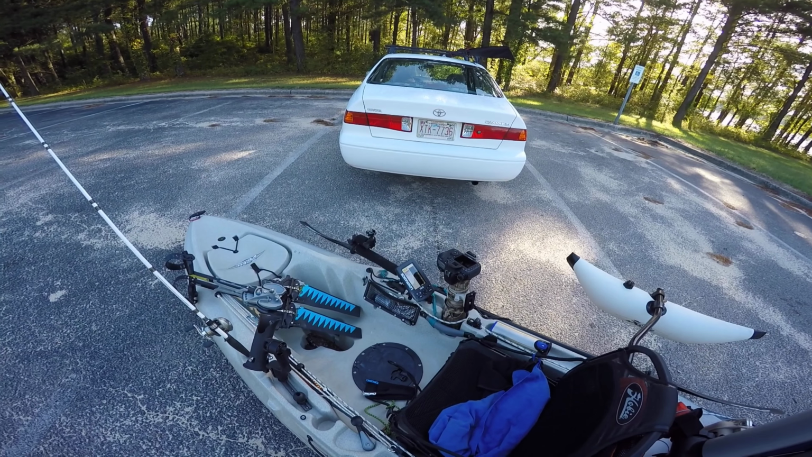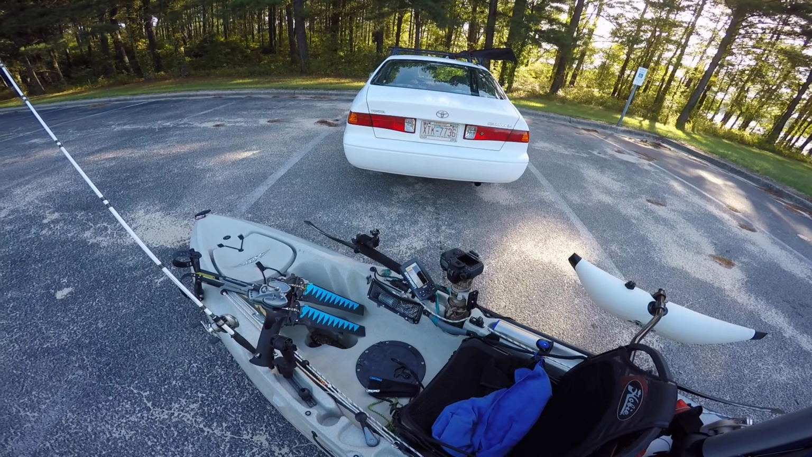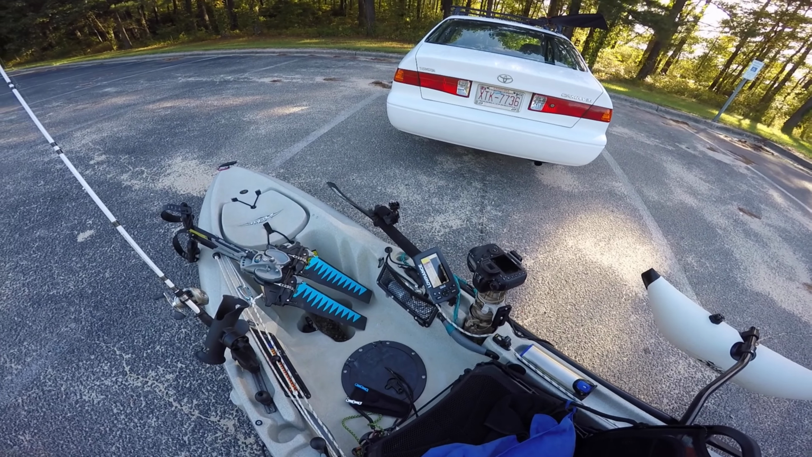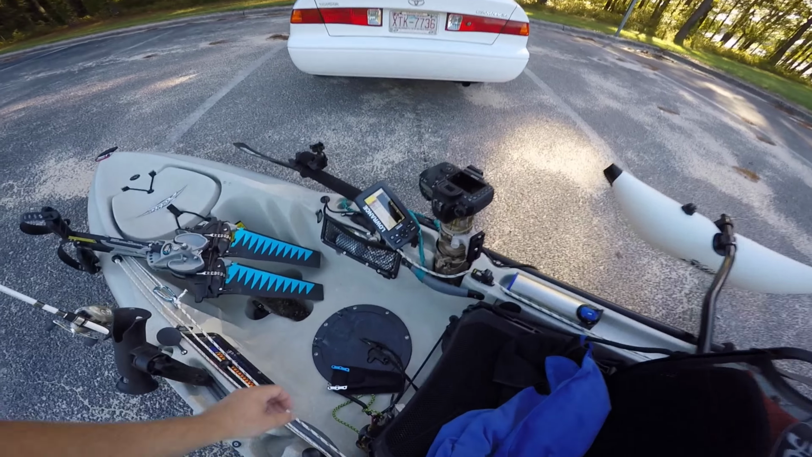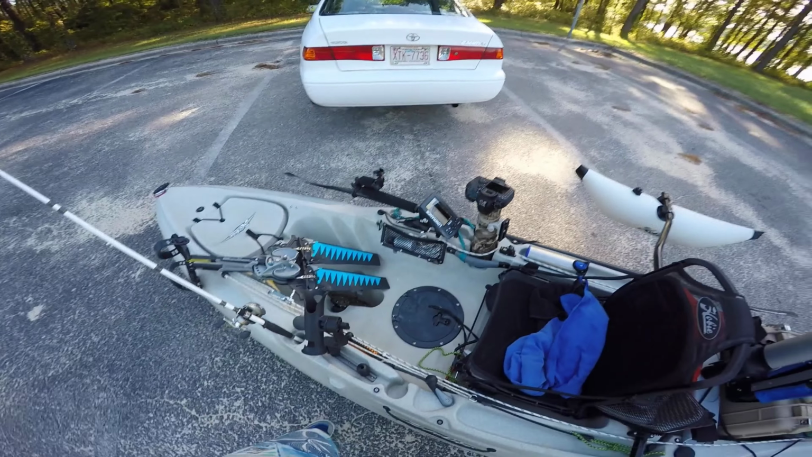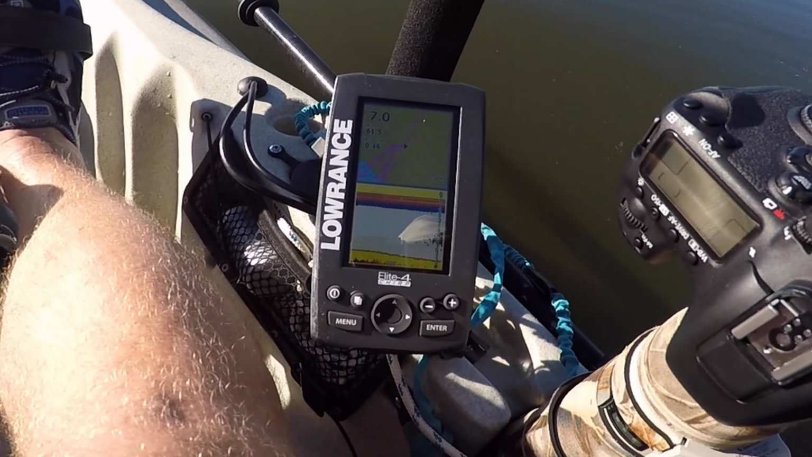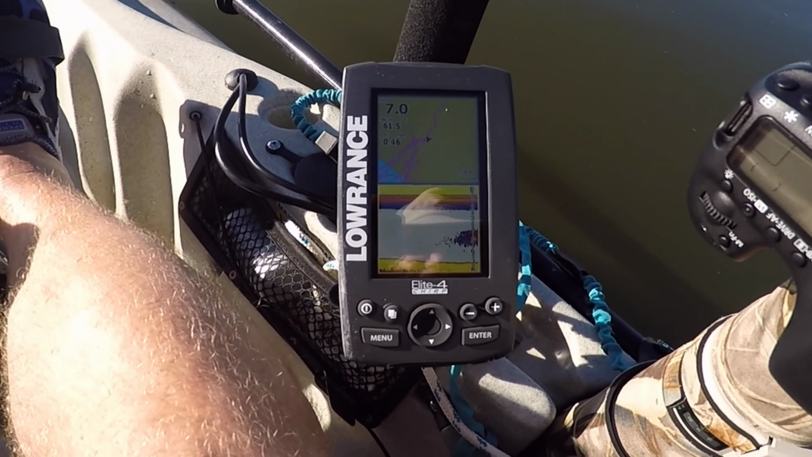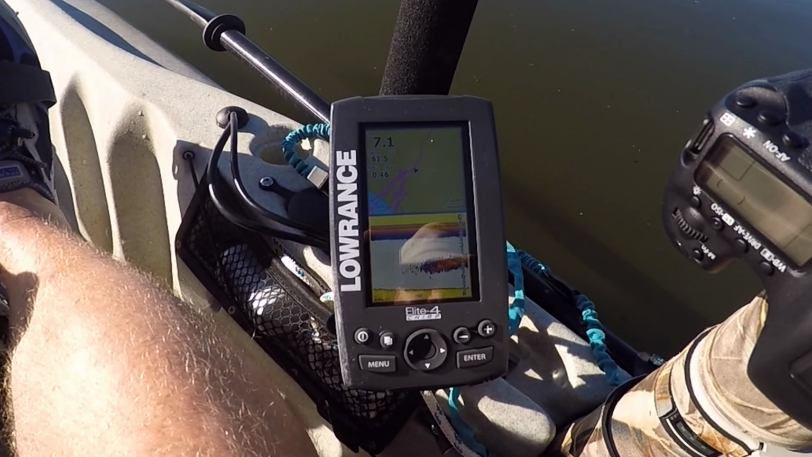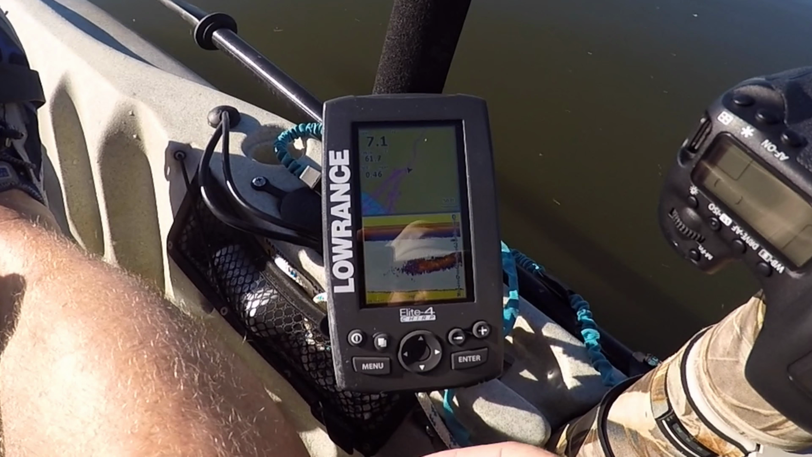So I put in a blank micro SD card. Got the Lowrance powered up. I'm on the ground, so it's just blinking a little bit. But I'm going to try to do some logging today of the sonar and see if I can create my own map. I figured this would be a good spot to get started. I'm going to figure out how to do this and log the Lowrance Elite 4 chirp.